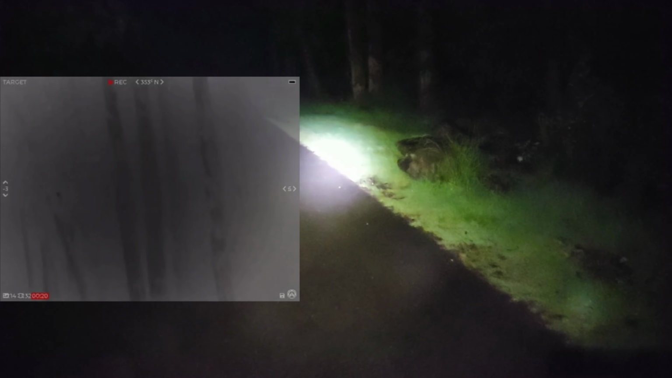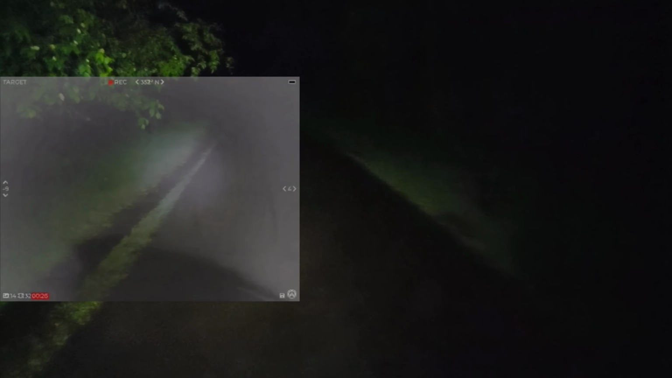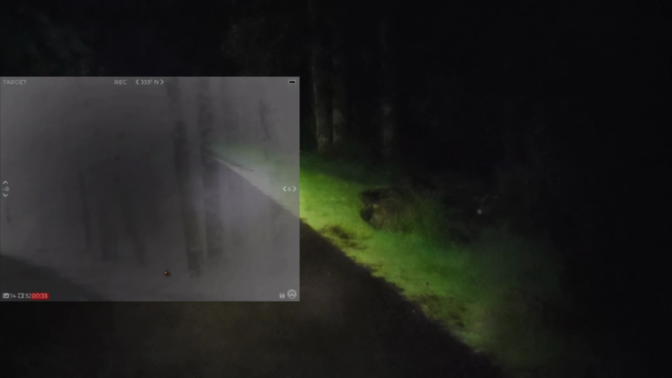I always have a white light that's affixed to my helmet when I go on these little night walks. You can see that it scared off the rabbit that's a little bit further away there, but the closer one is a little bit more brave, and so is the bird that's in the tree. Good luck spotting them with a flashlight unless they decide to present themselves though. Thanks for proving my point.